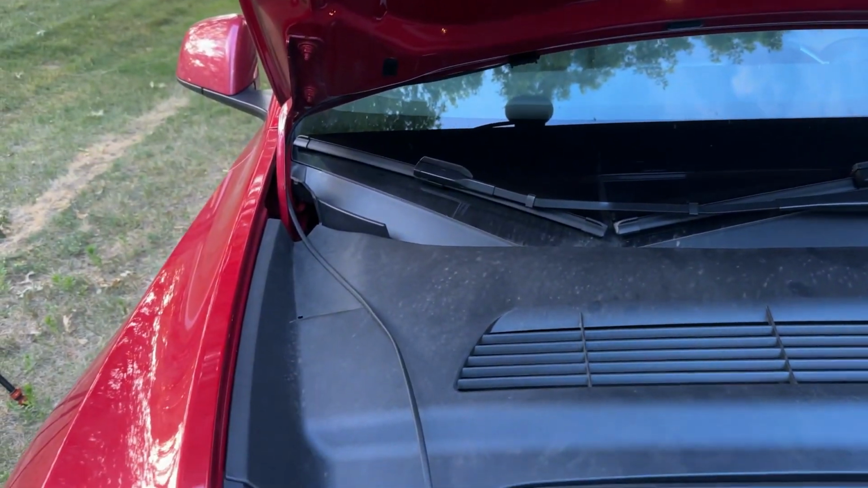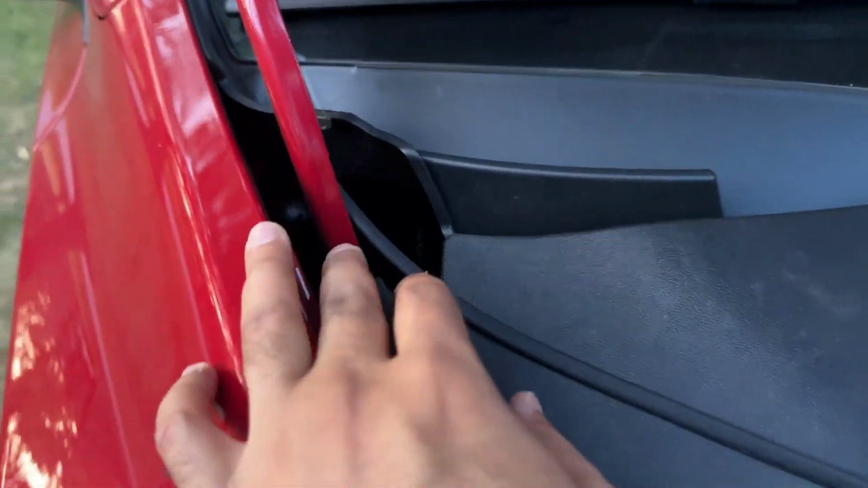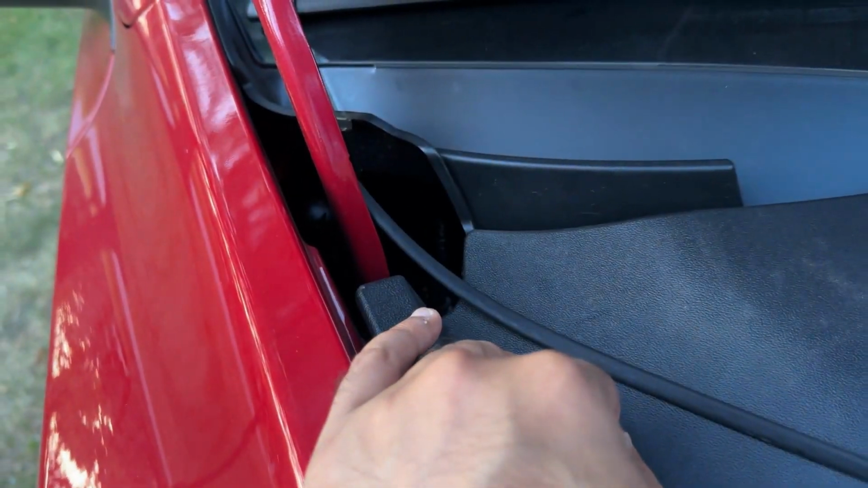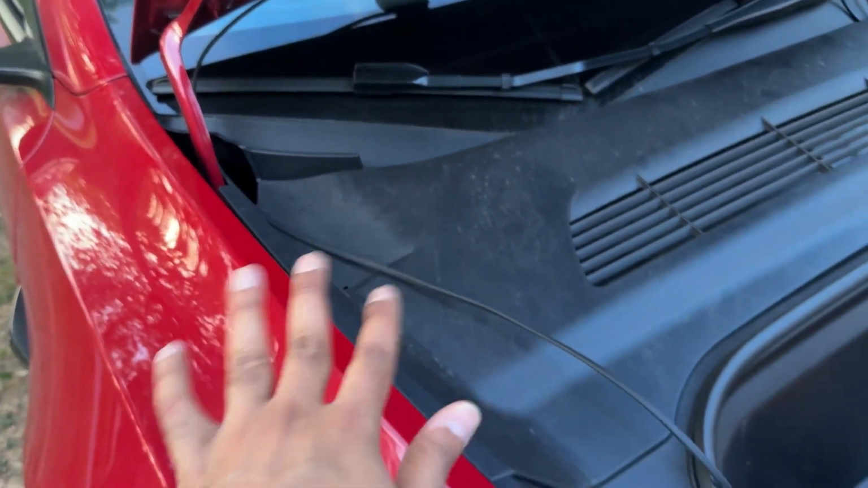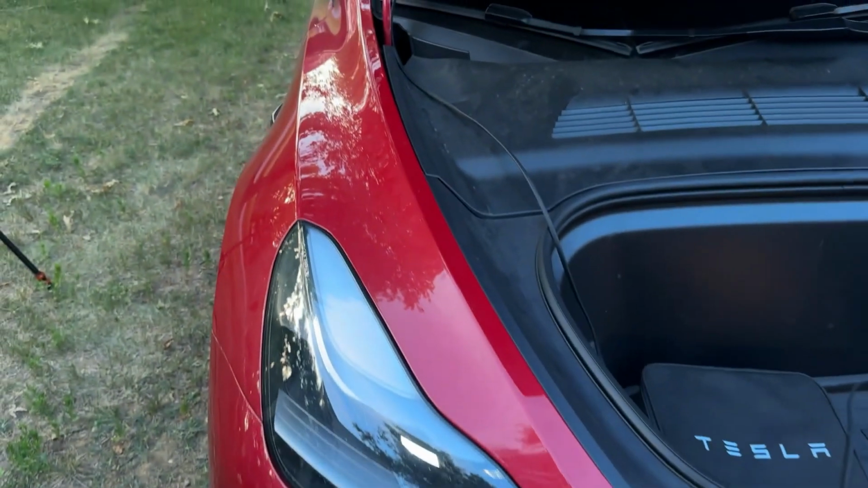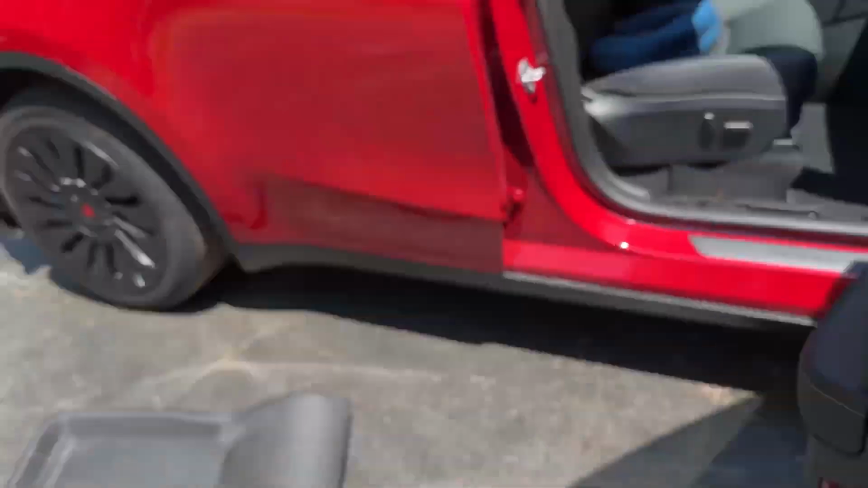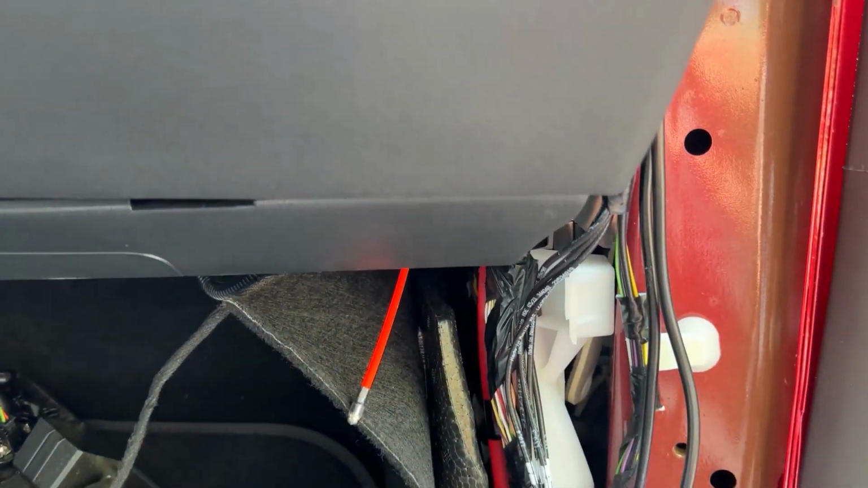Now for the wire routing portion, I've already shown this many times how to pass this through the firewall. I'm just going to show you one of my past videos. It's getting a little bit dark there, so I'm just going to show you that video where we routed that front camera all the way to the front. For a Tesla Model 3 or Y, I'm linking a very detailed video in the description below where I show you how to route this cable.